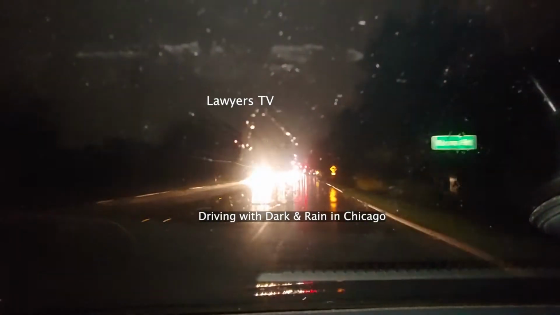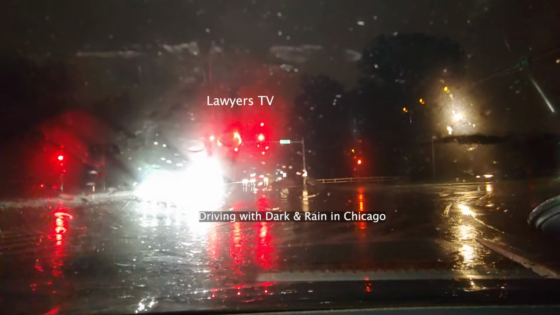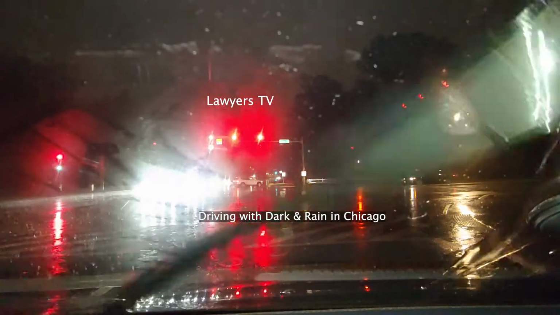See what beautiful weather around us. All covering trees. Trees are covering the street. Chicago is one of the most beautiful cities in the world. Here, a lot of beauty, a lot of greenery. People are beautiful too.